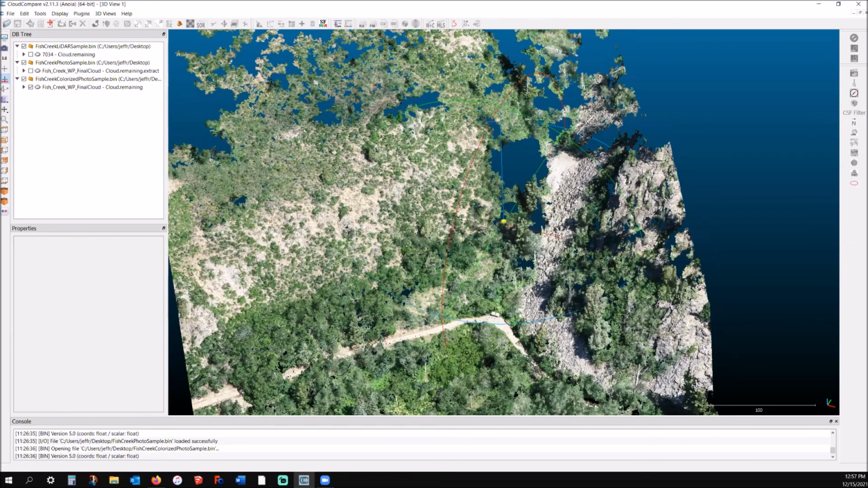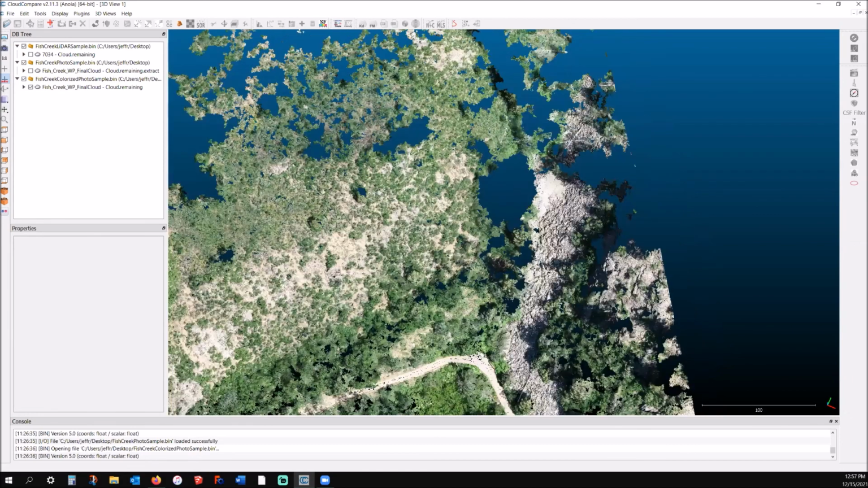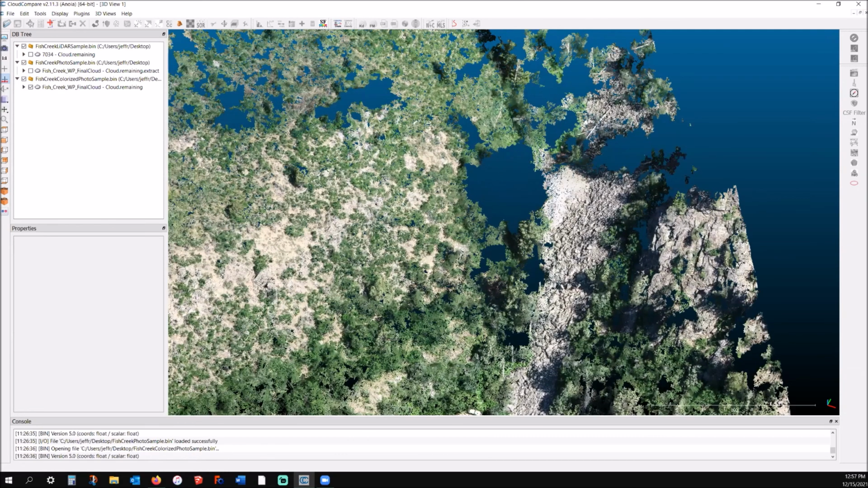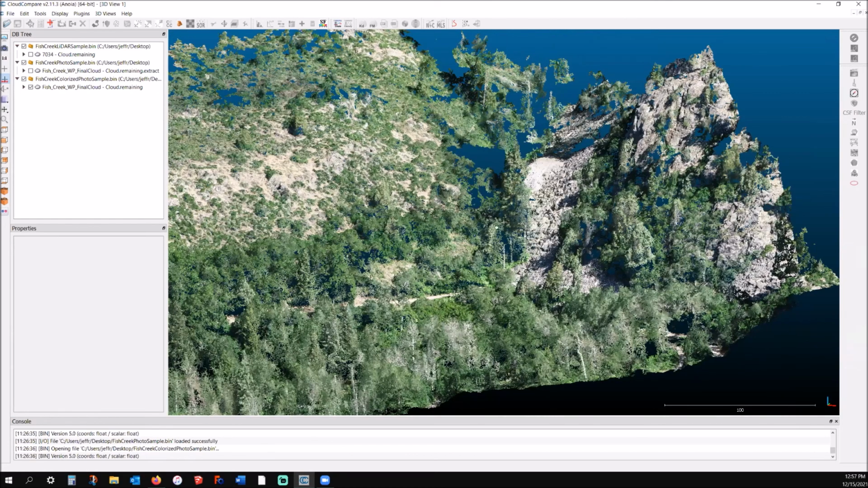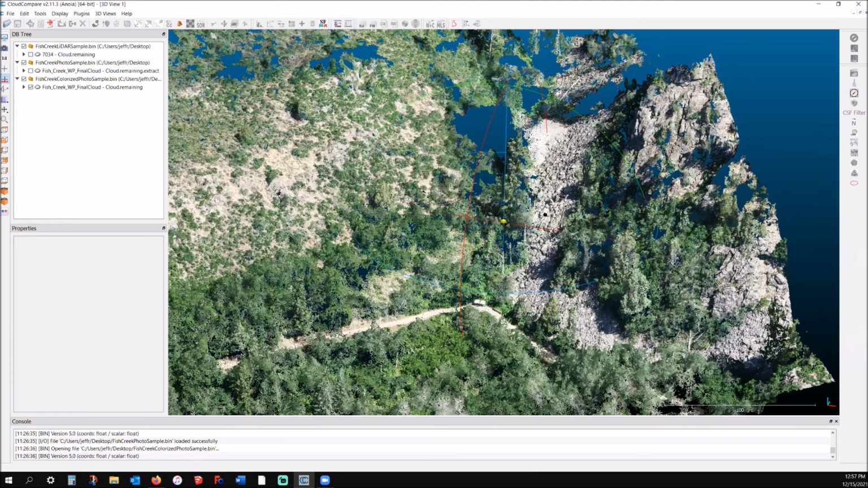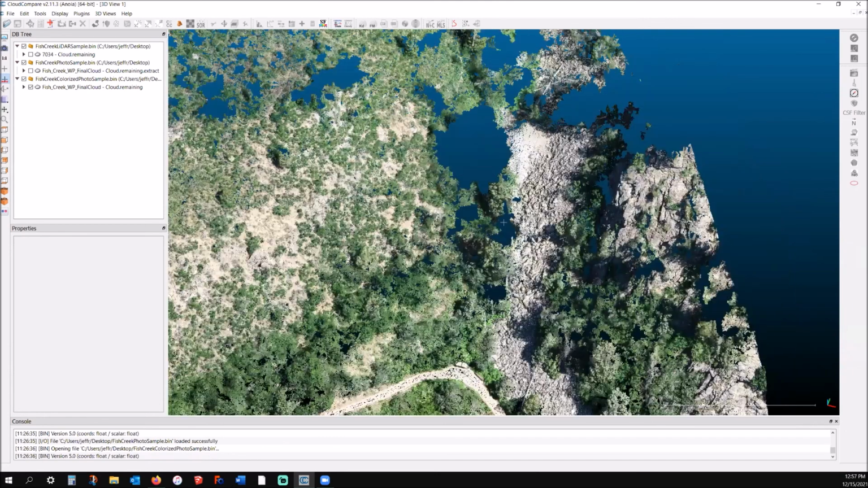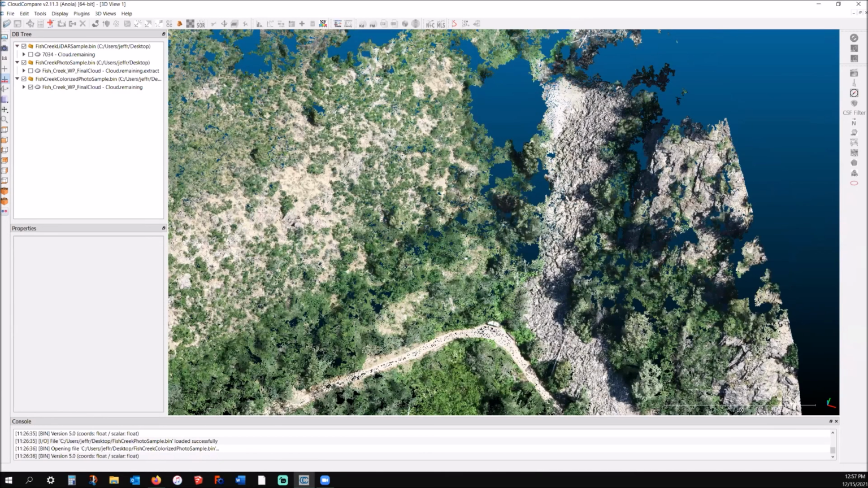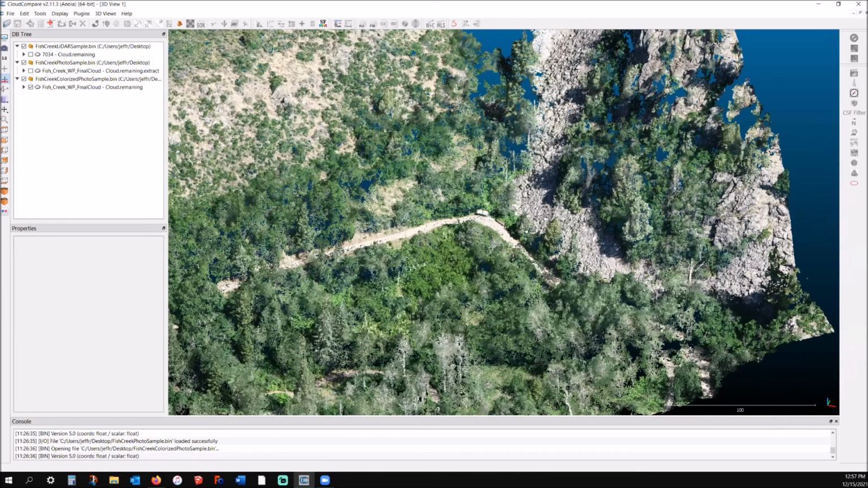I'll draw your attention to this draw area where there's a little bit of a stream that comes down in this ravine. There are huge gaps in this point cloud that was generated from photos. And the issue with that, this is the full cloud and you can see all the trees here.